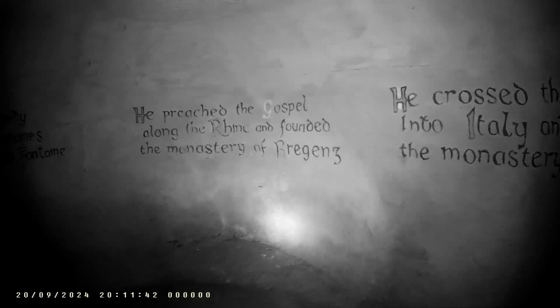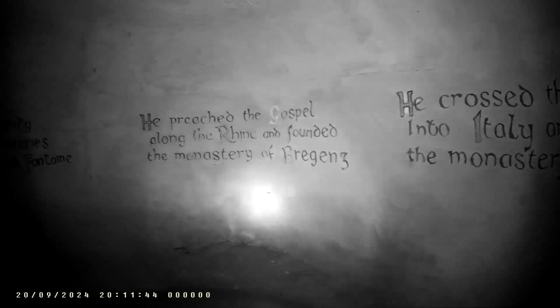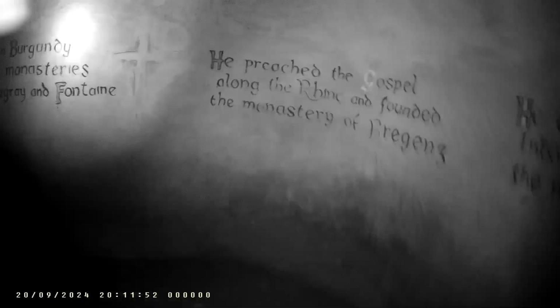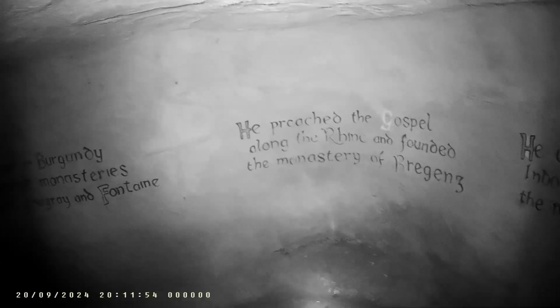I can see handprints. I think they're handprints anyway. I'm taking it most of it was put on with a trowel. Anyway, sometimes it fills up with water, but despite all the rain, it's kind of dry in there, which is nice.